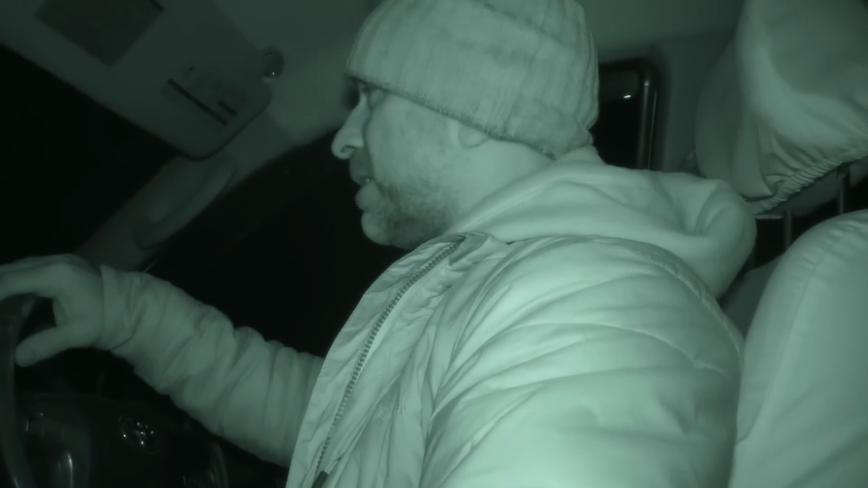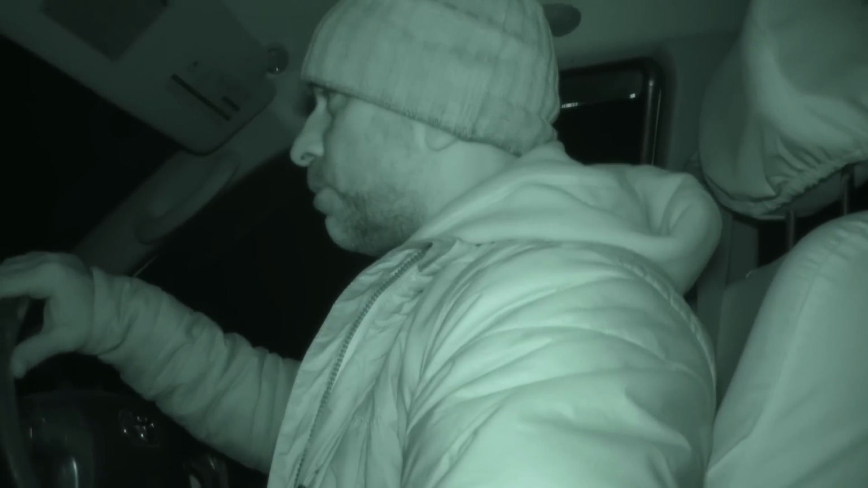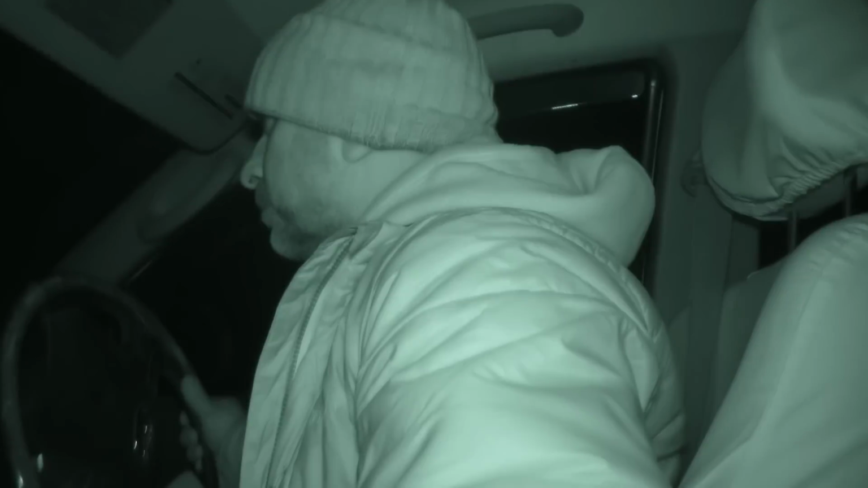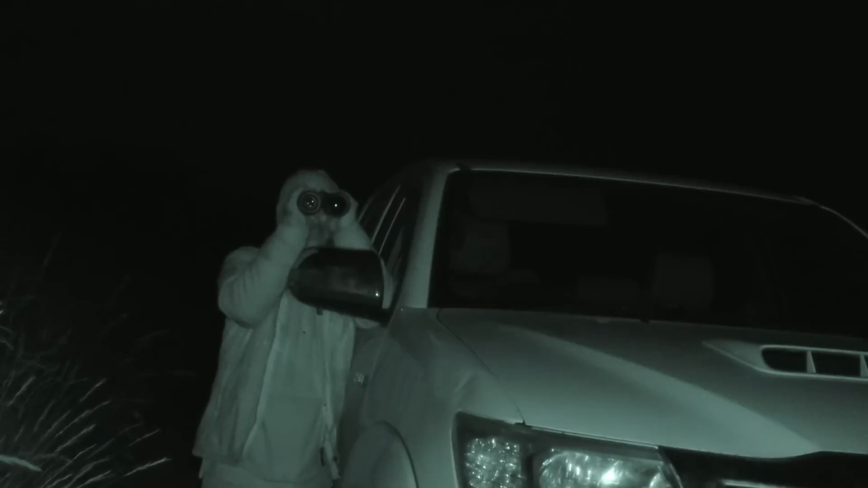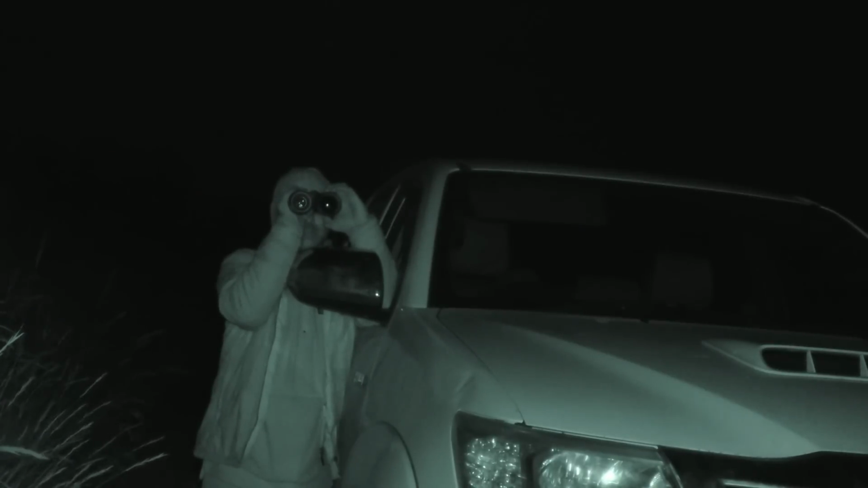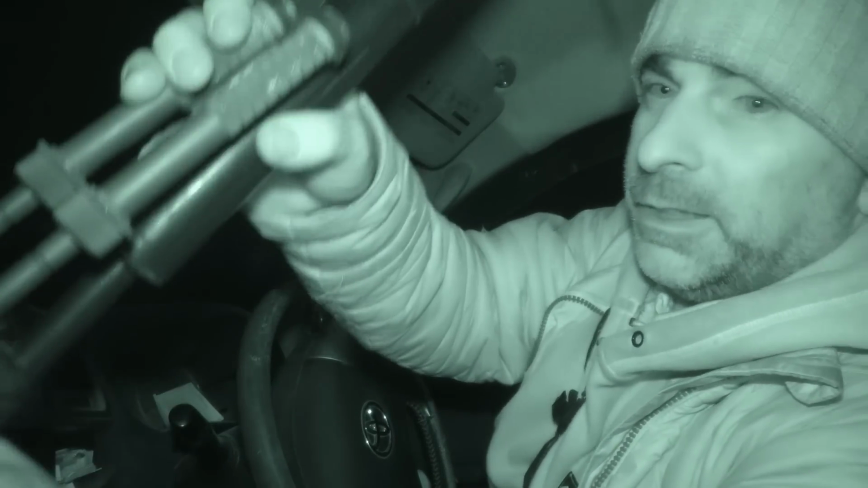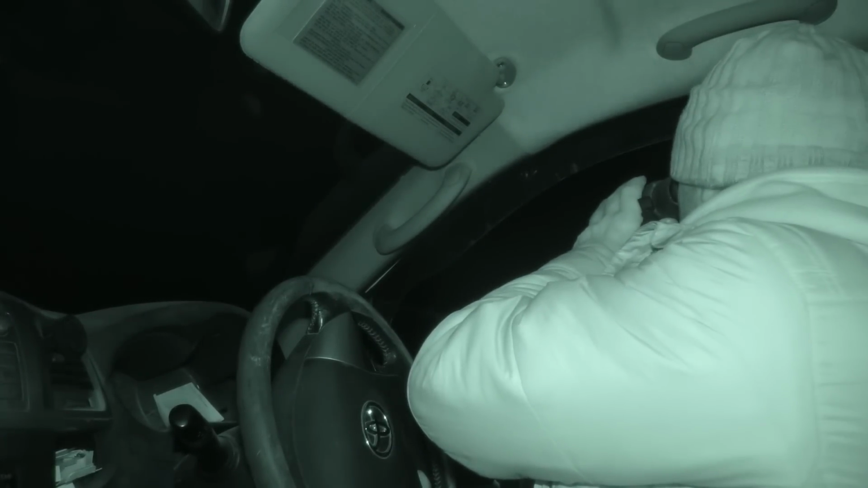Saw something out in the field down here, but it's a long way out. Wind's picked up quite a bit, so I don't really think I'll be taking any particularly long shots, which is a bit of a shame because that's what I'm hoping to do. Well, that was a badger, so nothing exciting there, I'm afraid.